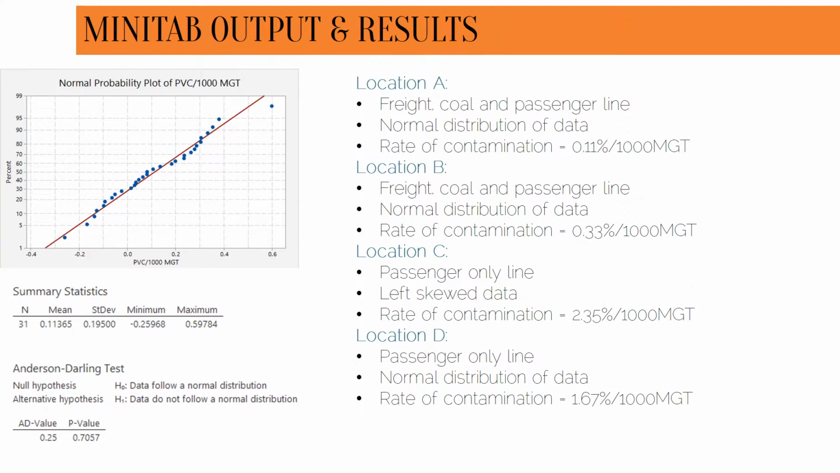This is an example of a Minitab output. The p-value gives an indication into whether the data follows a normal distribution. If the p-value is greater than 0.5, then it can be considered normal, and the mean can be used as an average. If not, then the median should be used.